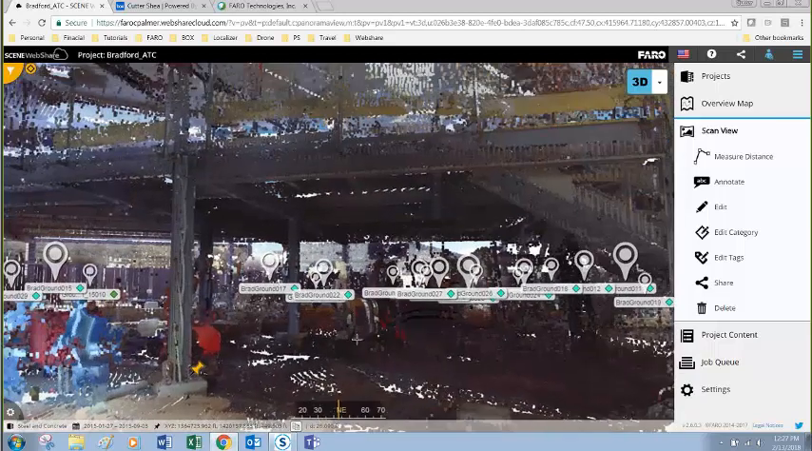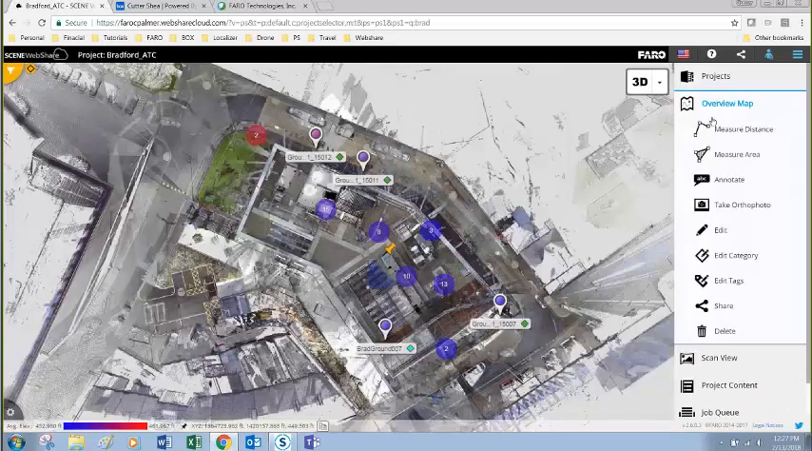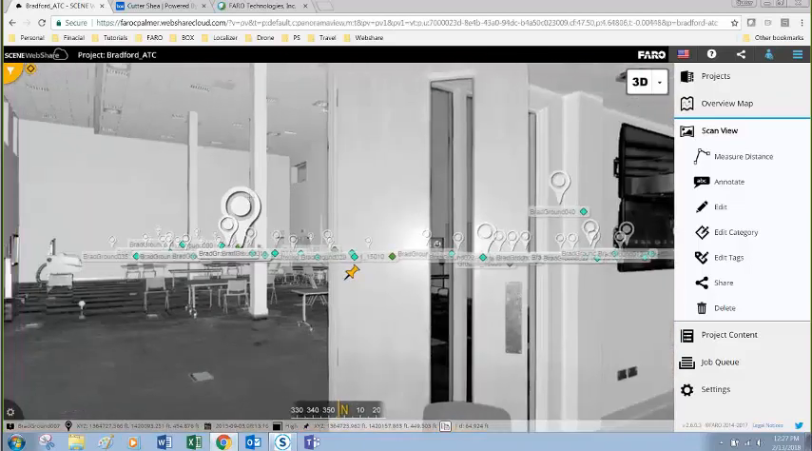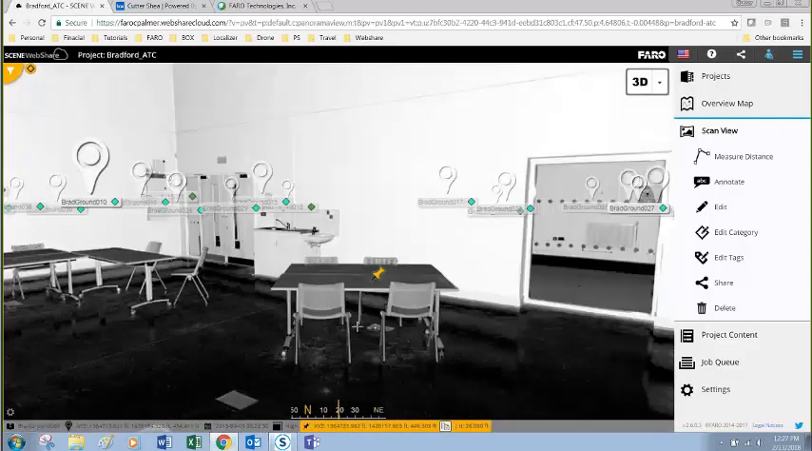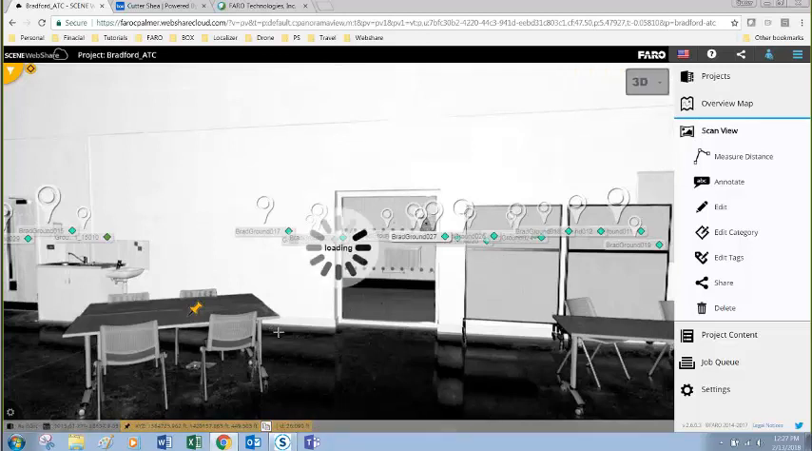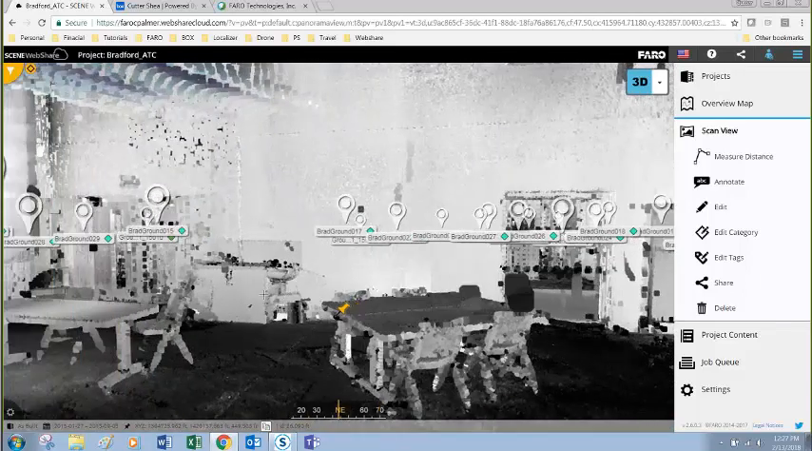However, I'll go back to the overview map. We were in number 7 here. Excuse me while I navigate back to the view. All right. So I've dropped the pin where the column is placed, and I'm going to jump back into the 3D view so I can confirm that this is the 3D view of the as-built,